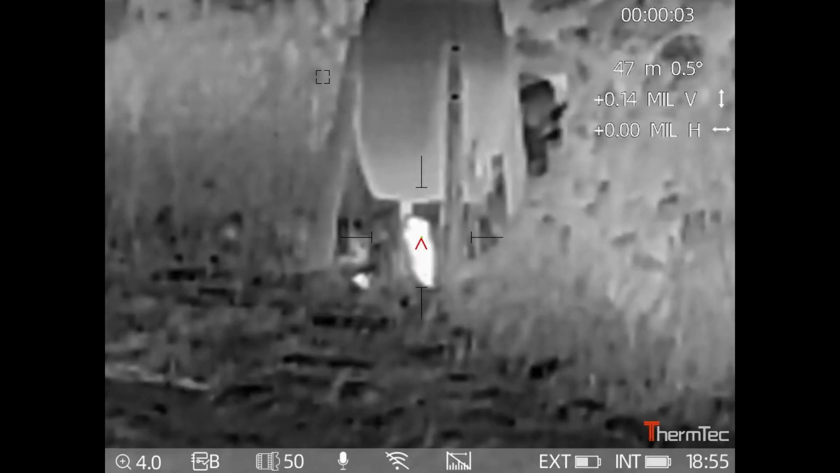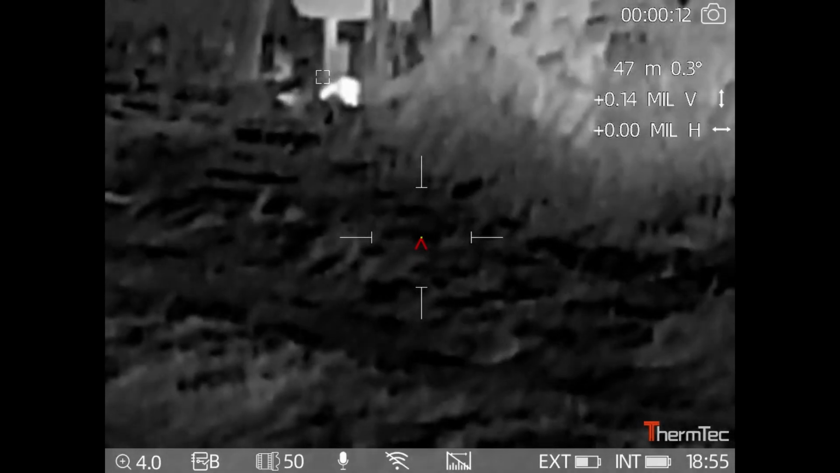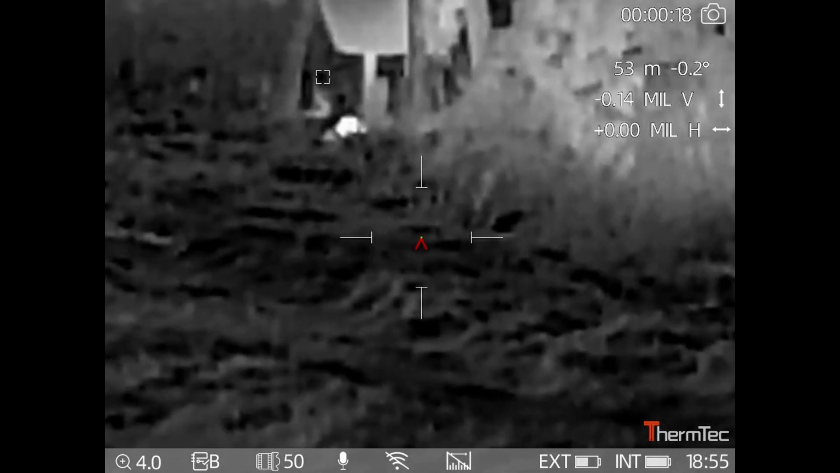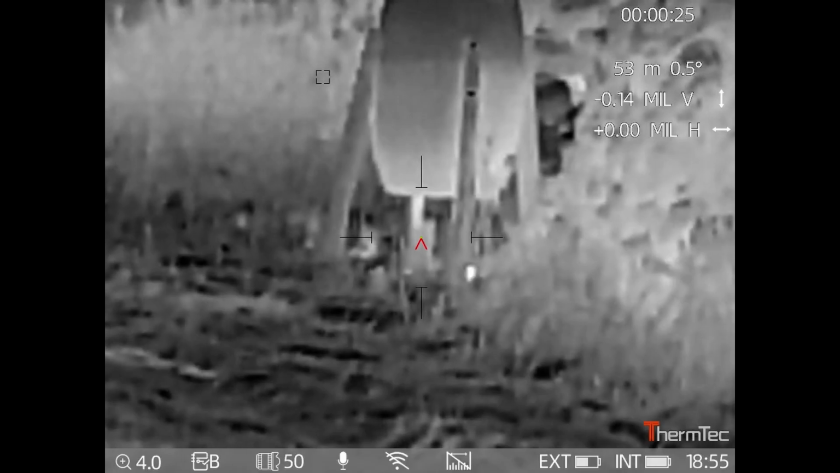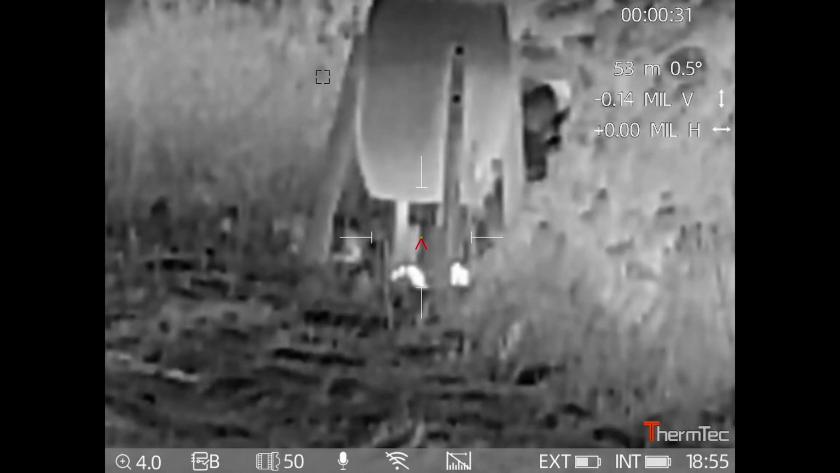Right, and here we have a couple of rats on the pheasant feeder, and as you can see, it's worked out how to use the spring on the bottom. By it standing up and moving that spring, it's releasing the grain. Although these feeders are put out for pheasants, they also benefit a multitude of wildlife during the winter months. Unfortunately, rats is one we don't want to benefit.